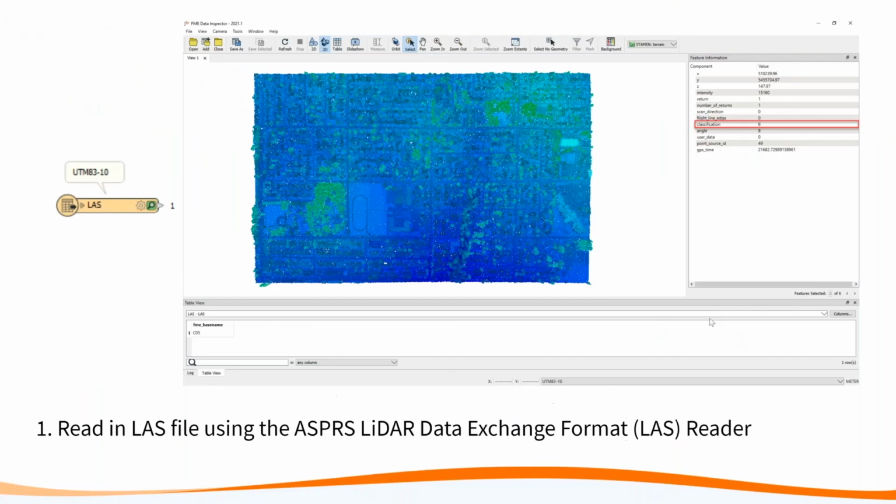And so we can start out with LASGround. First things first, with any workflow, we're just going to read in our data. I've assigned a coordinate system. This is coming from the city of Coquitlam, and it's a UTM 83. If you notice in the data inspector, we have the classification already set as a component. That's something we're going to want to remove because we're going to want to reclassify it ourselves.